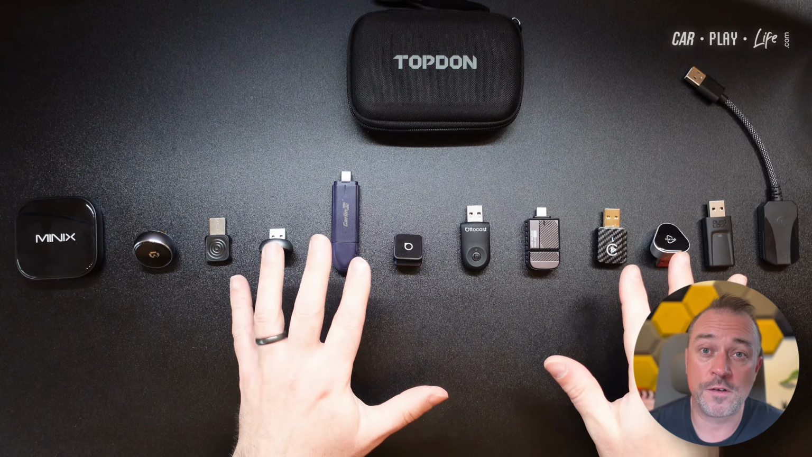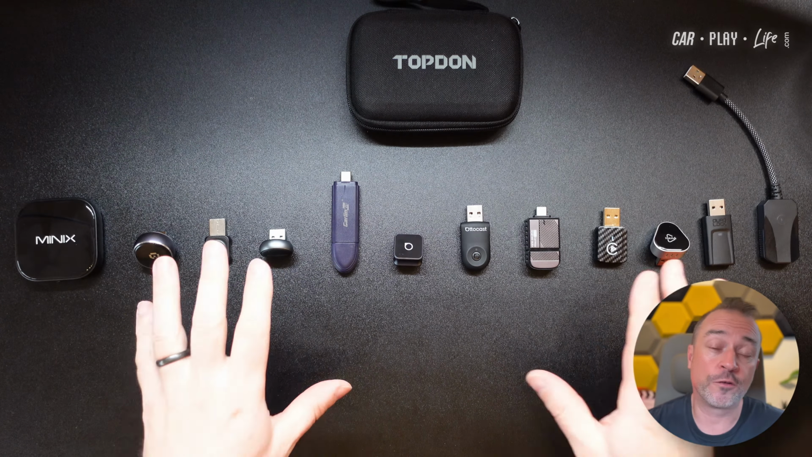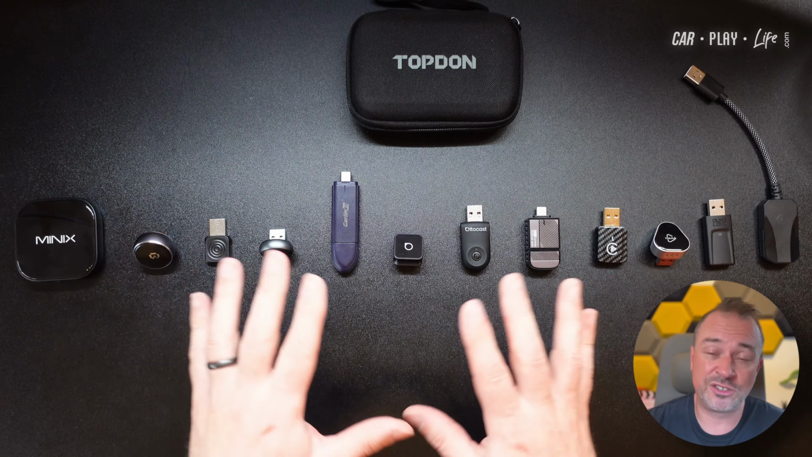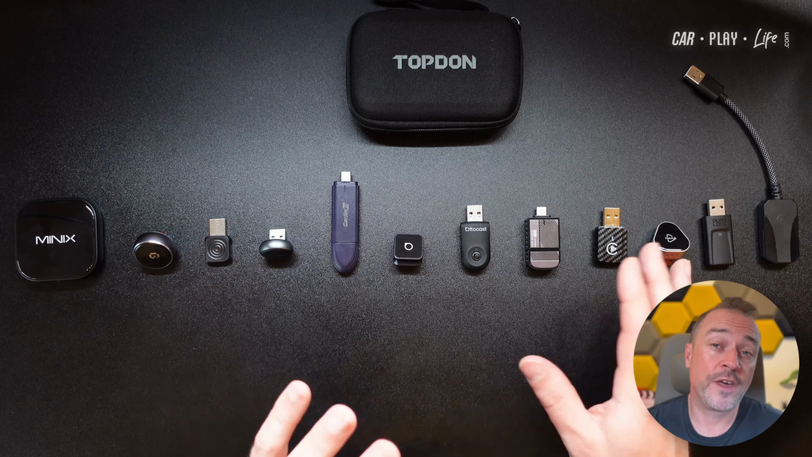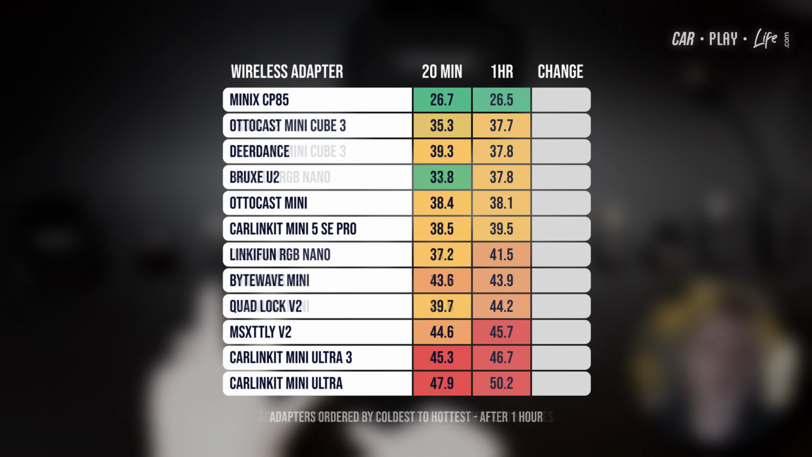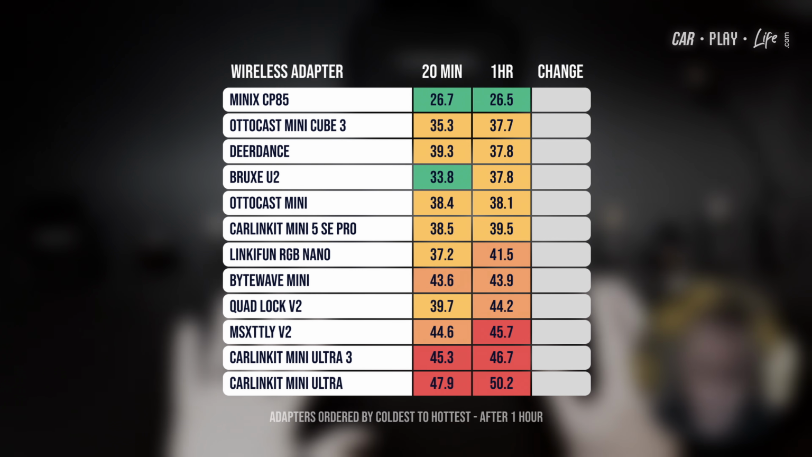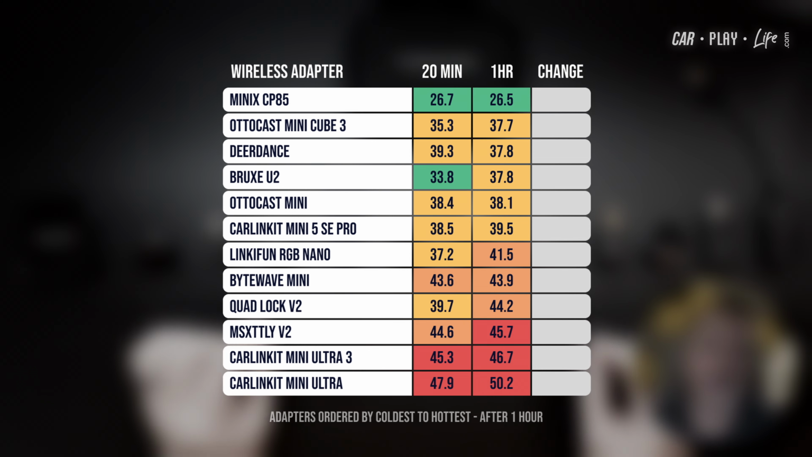than these plastic variants. But how did they fare once they've gone through updates, they've gone through some use of going through its ipconfig menu, and generally how well have they done in just around about an hour of being continuously powered and operating? Now, things surprisingly changed at that point, other than the CarLink kits. So the two CarLink kits continued to be quite hot, probably the hottest, but they were also joined with the MSX TTLY in keeping that heat. Now, again, it is almost one of the smallest ones that are out there at the moment, so there's no surprise that they were keeping their heat quite high.